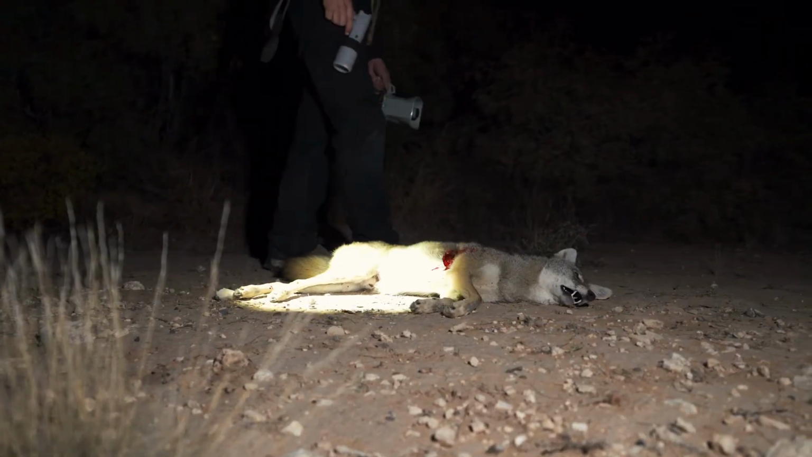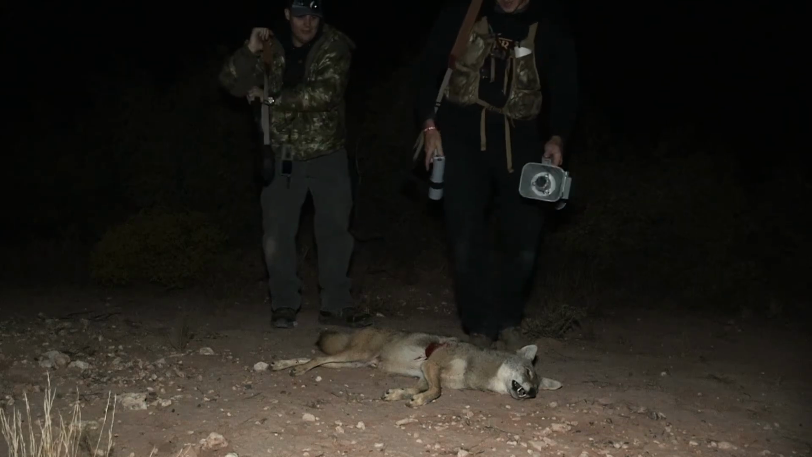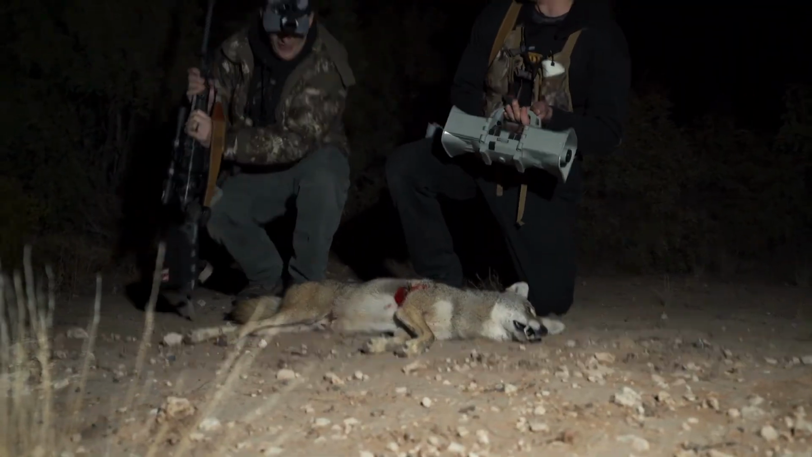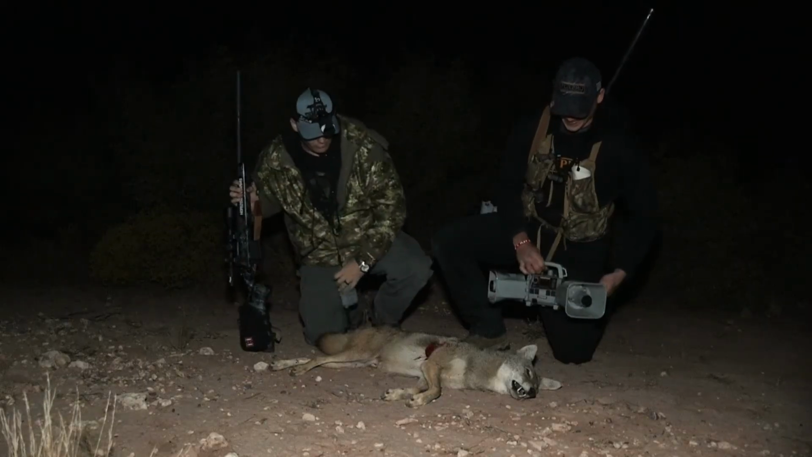Yeah, buddy. Good shot too, bud. Yes, sir. That is a big coyote. I knew when he howled, you knew, yeah, it was big. He was back there behind. He's like, "Arr." Had that big grovelly voice, man.